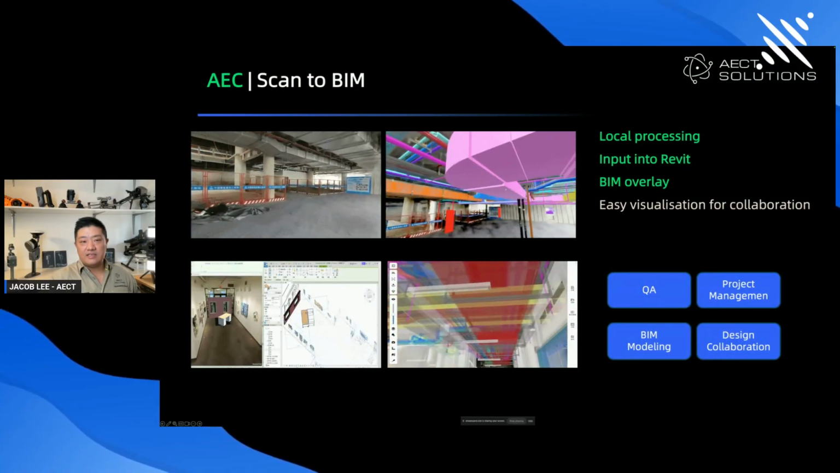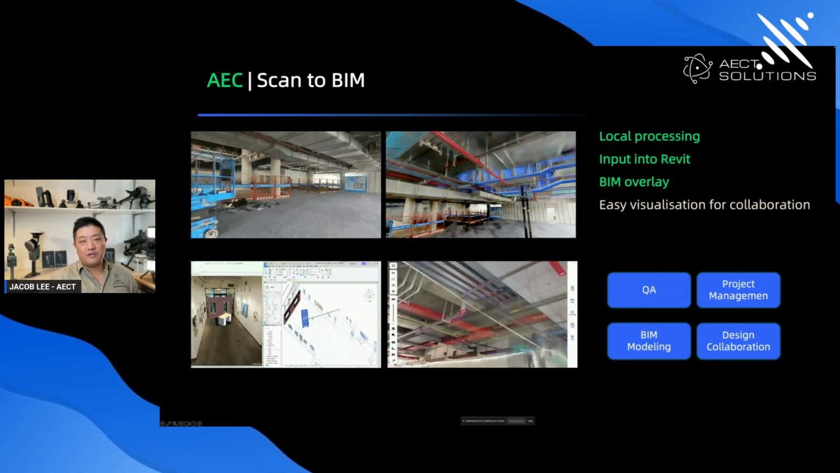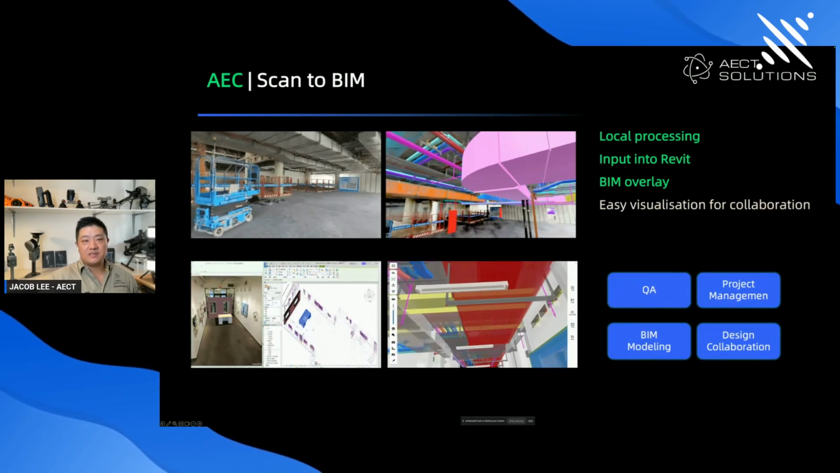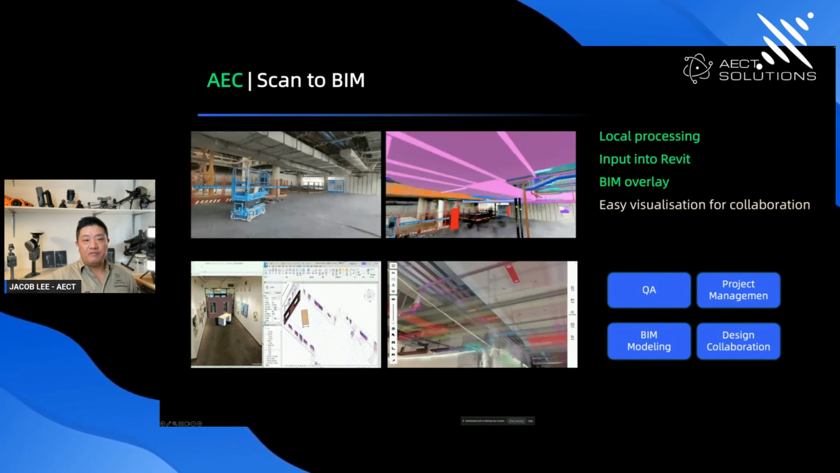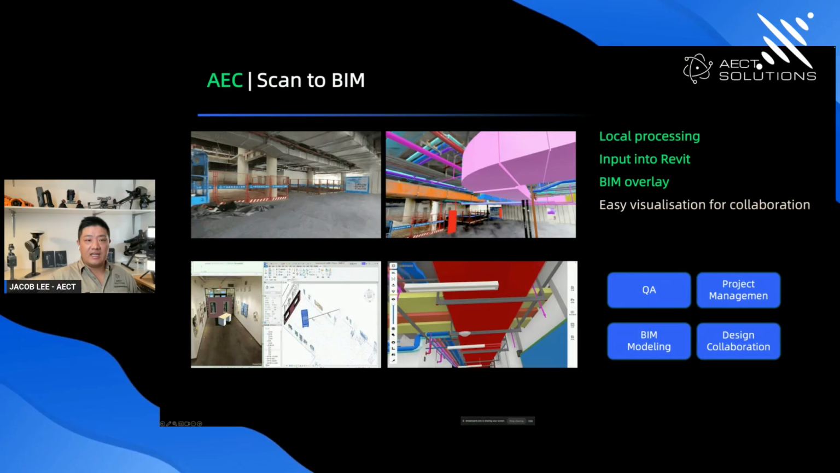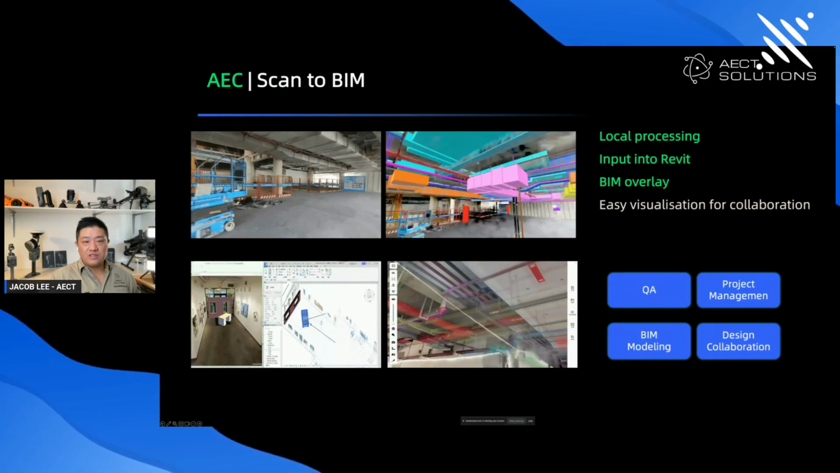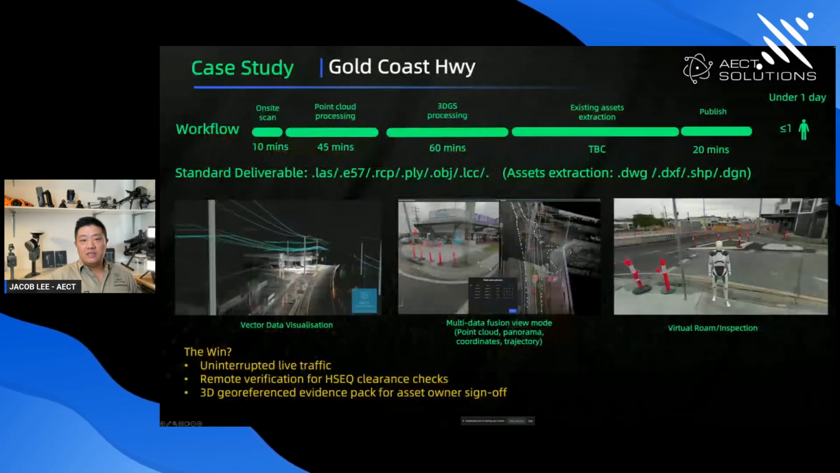Also, there's another application when you have the datasets, because we play around with 3D data, which means native support for 3D assets like your BIM model. You can easily overlay that with your existing model or your progress scan, check the progress, and even bring that to further applications as well.